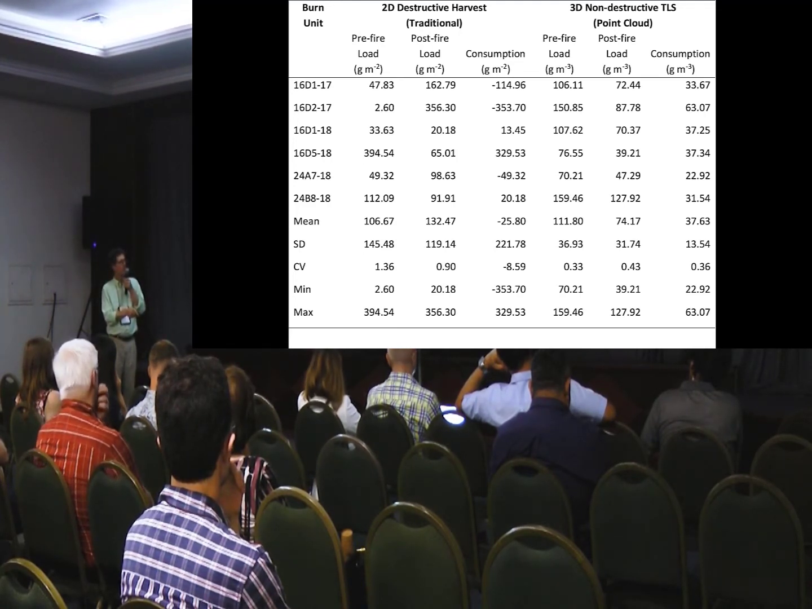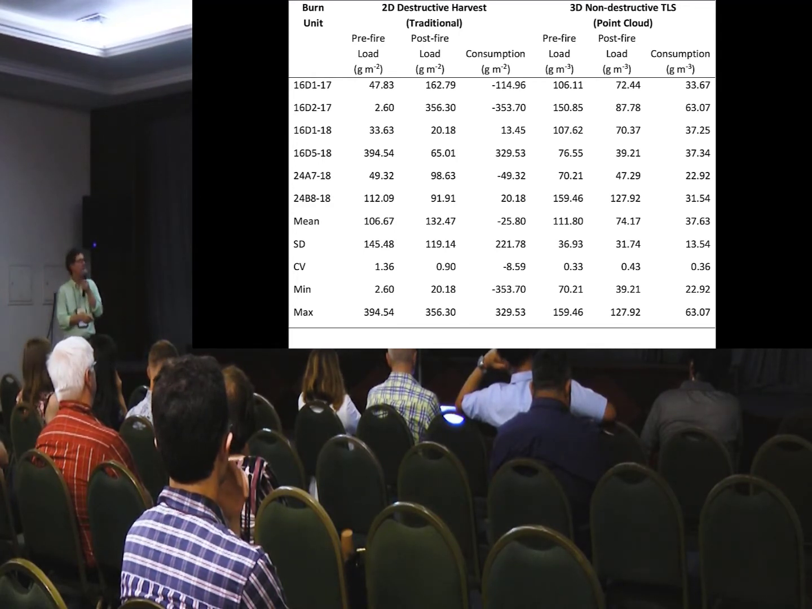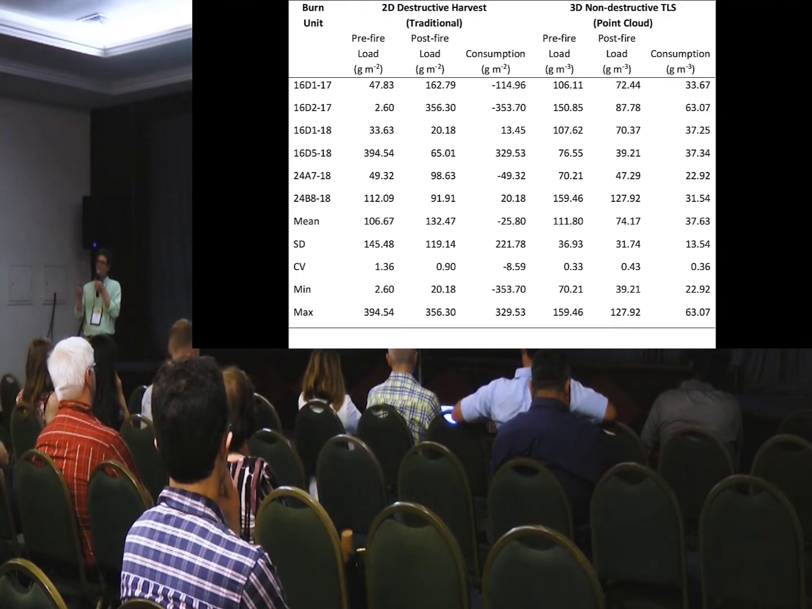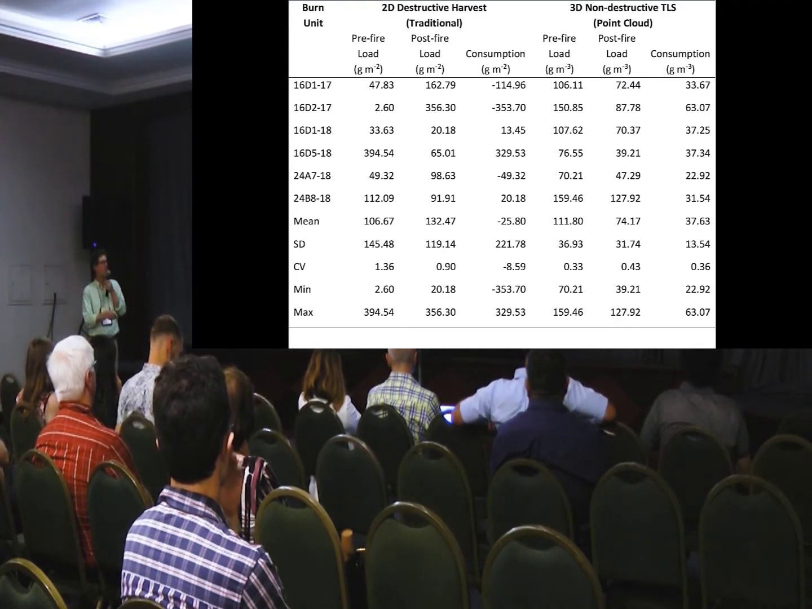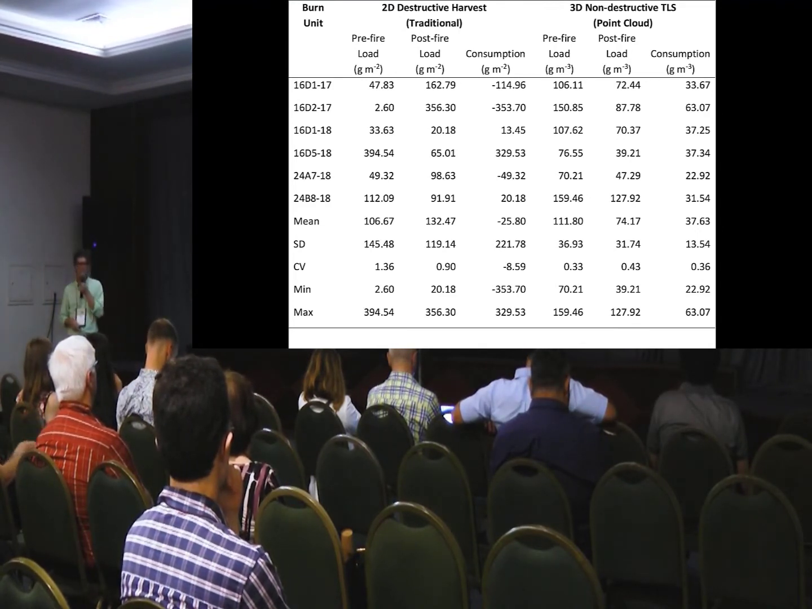And based on past work looking at shrub consumption, we have good confidence that this is about right. And there actually isn't that much variability between these 6 plots. They're replicate plots, so we expect to find similar pre and post-fire fuels and consumption, unlike what we found with traditional measures.